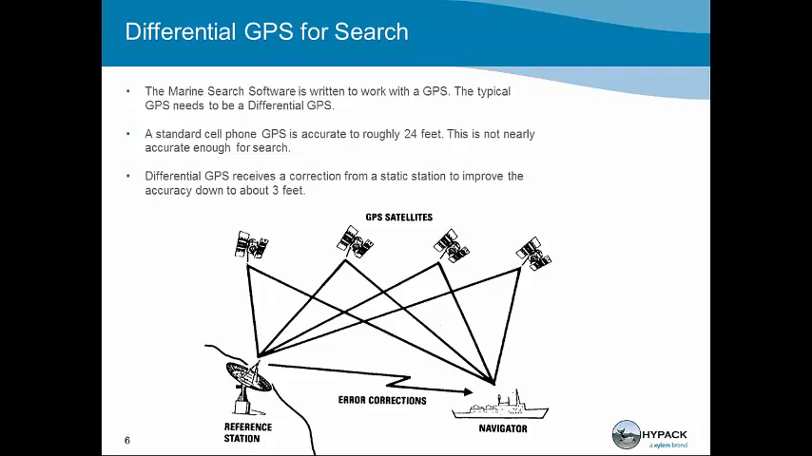That reference station is located somewhere nearby on land, could be up to 50 to 100 miles away actually, and it knows where it's located. It receives the same GPS signals that our GPS on our boat is going to receive, and it computes a position. However, it knew where it was, and it knows where it thinks it is, and it computes the difference between these two positions. That difference is the error corrections.